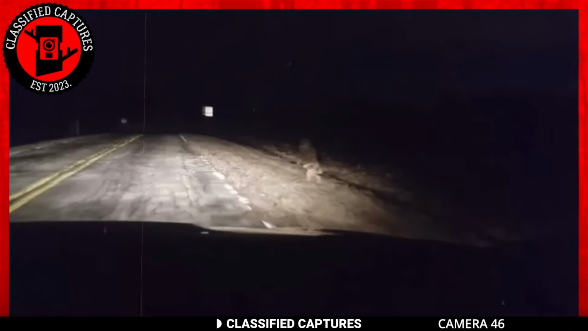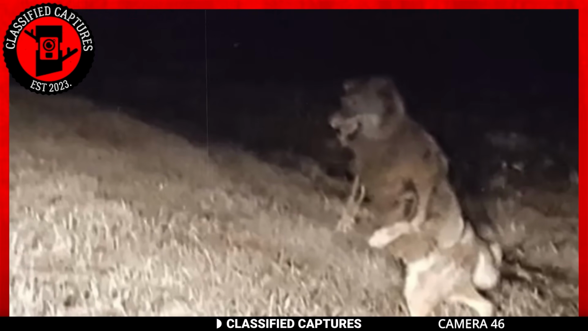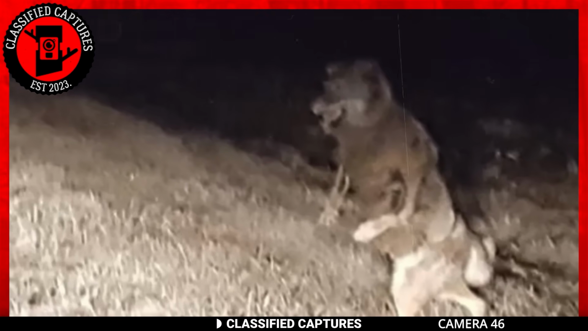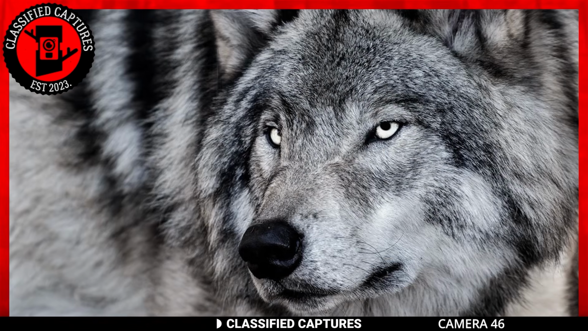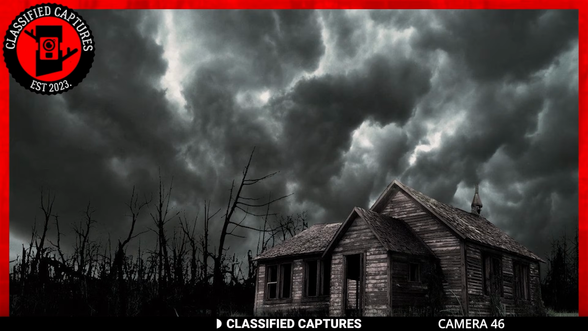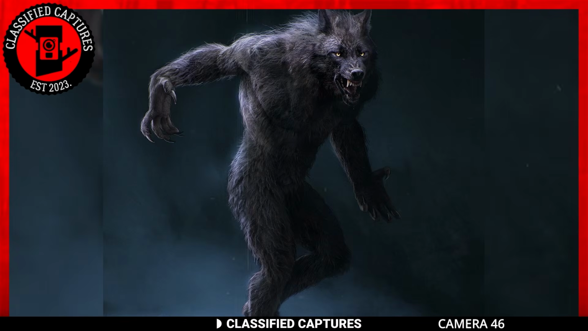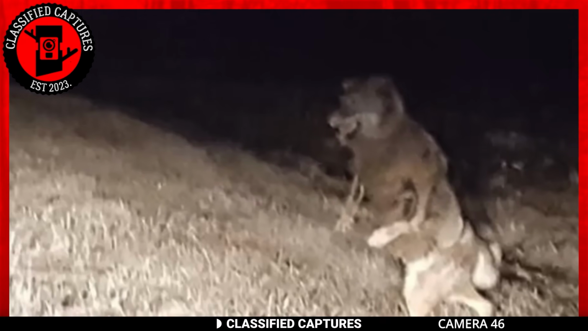Could we be looking at the mythical wolver creature? Could this be the very first footage of this creature? If you're not familiar with the legend of the wolver, allow me to enlighten you. Legend speaks of a wolf that lives in solitary places such as caves and abandoned houses. He's said to have the head of a wolf and walk on 2 hind legs as a human does, which is exactly what we're seeing in this video.